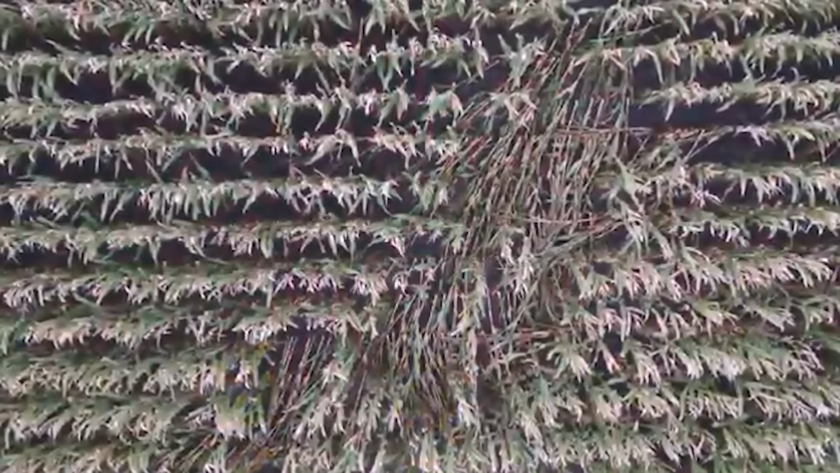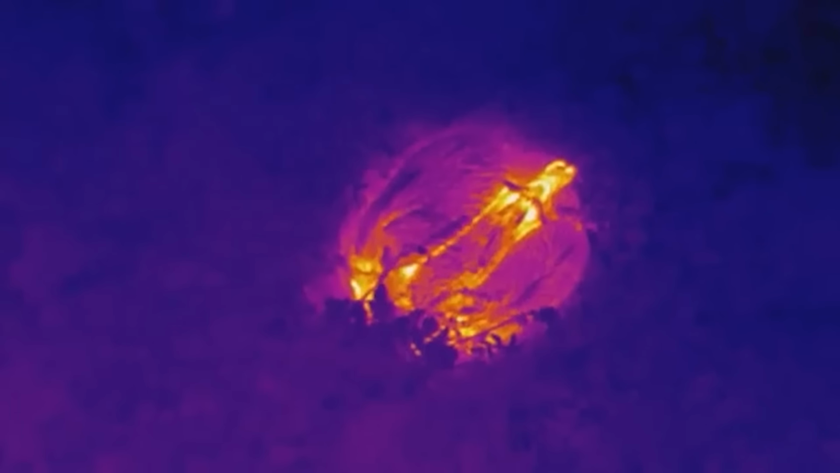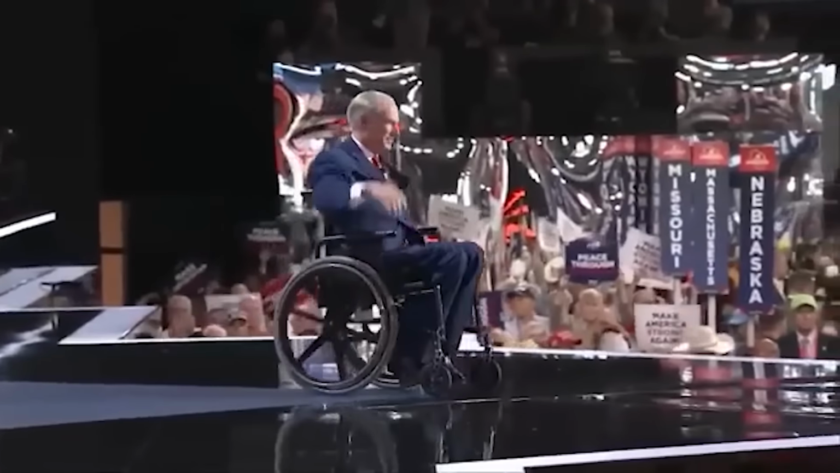This is the footage that just leaked out of a private Texas ranch. Thermal video showing exactly how the state now hunts down one of its worst ecological disasters, after dark, while it sleeps. And the real story behind it is stranger and more clever than most people assume. Because Texas didn't just approve this for fun, Texas had to.